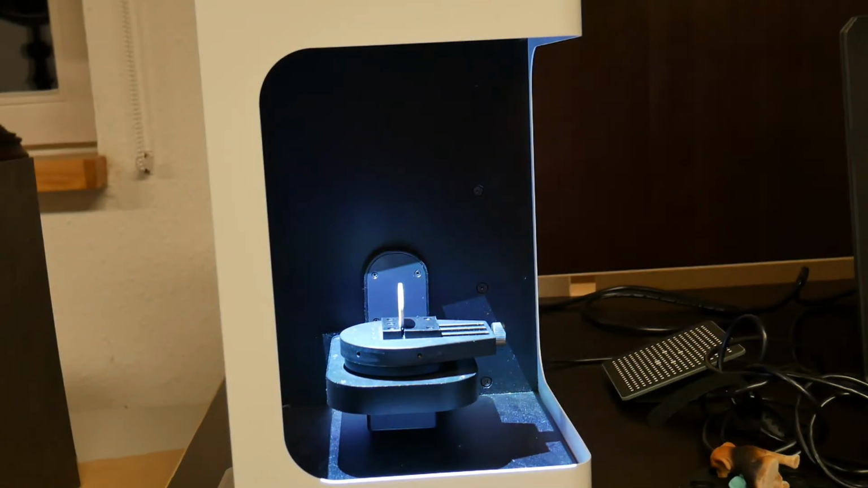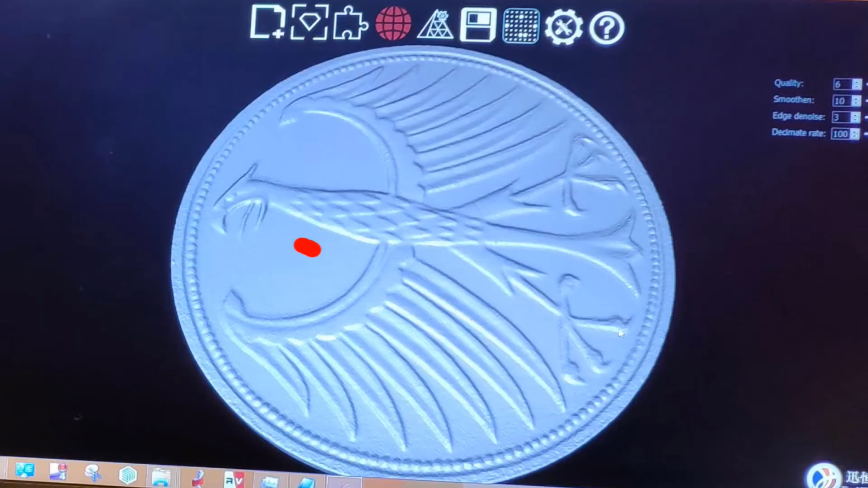last time coin will be turned. I just do it a third time, not because that information wouldn't be complete. I just want to have more quality in the different angles for that, let's say, different small areas.